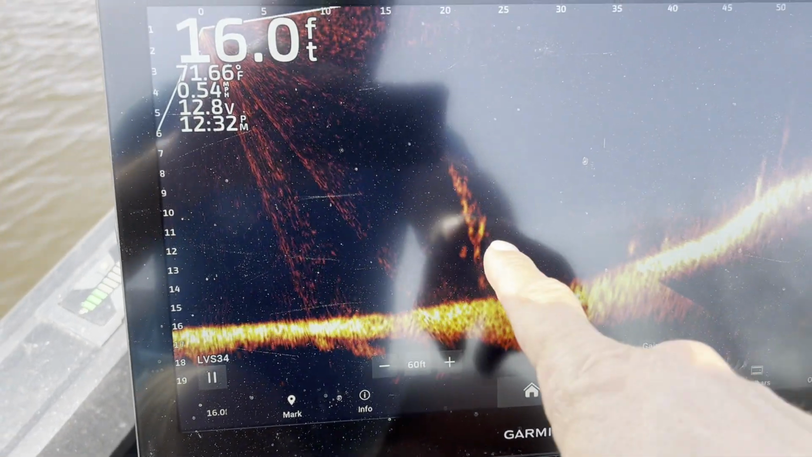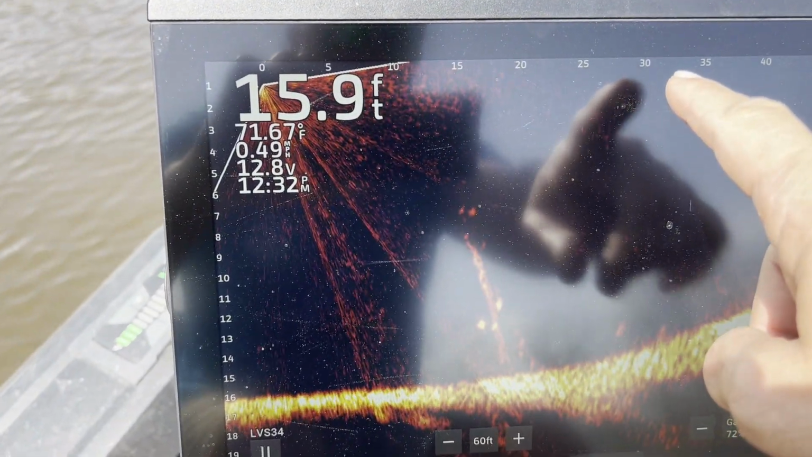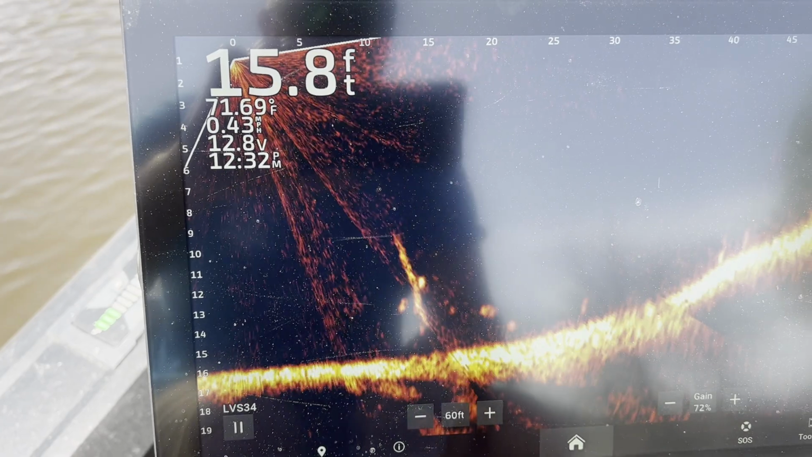You can see right here, see that fish on the side of that stump? What I'm gonna do, he's at 20 foot out. I'm gonna pitch out to about 30 foot. That way my jig's got time to get down to that 12 foot depth. I'm gonna try to run it straight over the top of his head right here and see what happens.